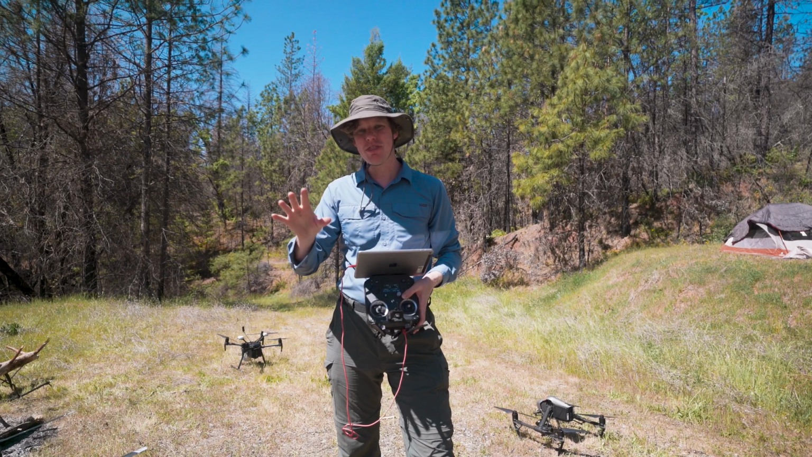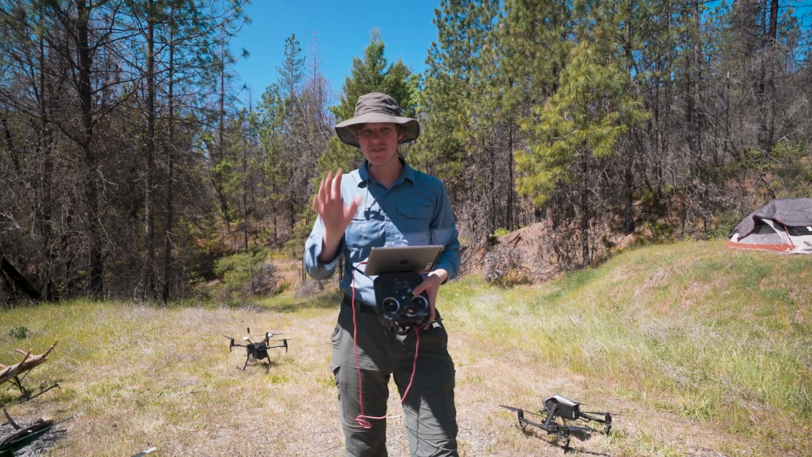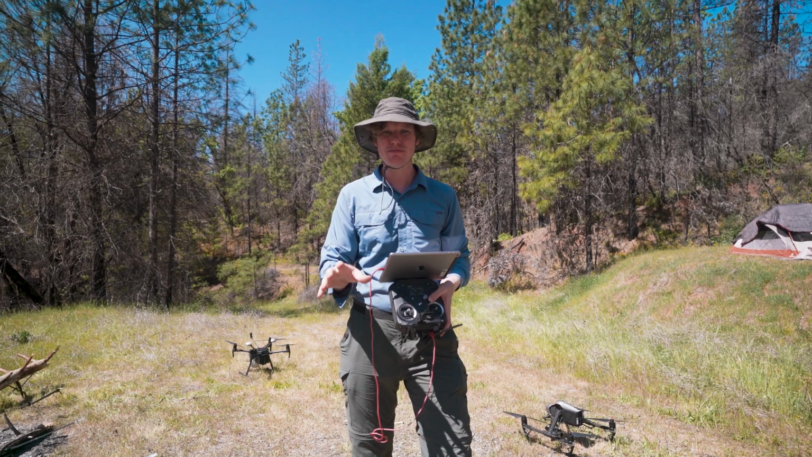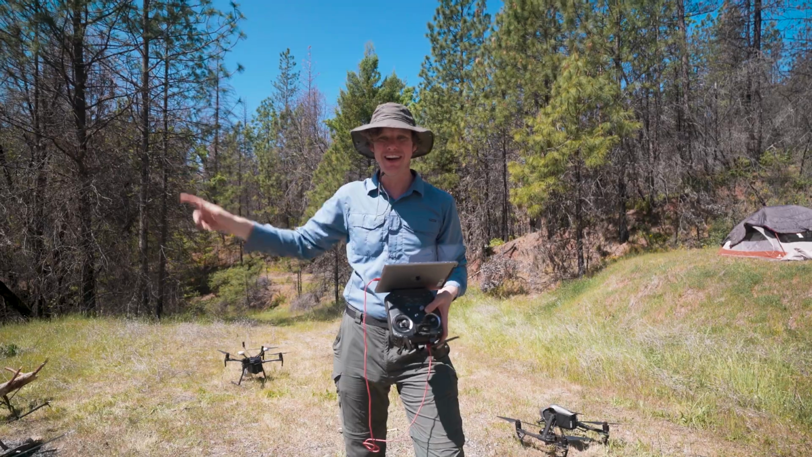All right, the gauntlet has been thrown and we're about to get ready to fly the M210 with the LiAirV. So just in a few seconds, we're gonna be taking off, flying some calibrations, and then setting it off on its mission plan to map out this whole area.